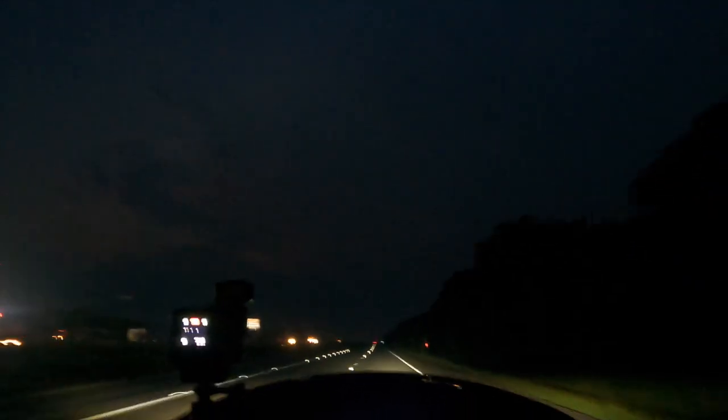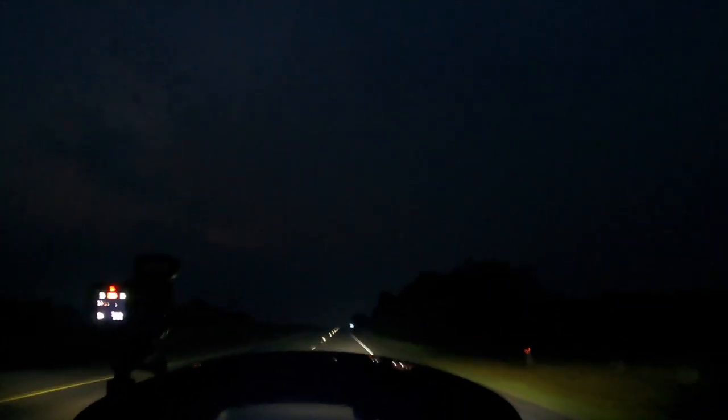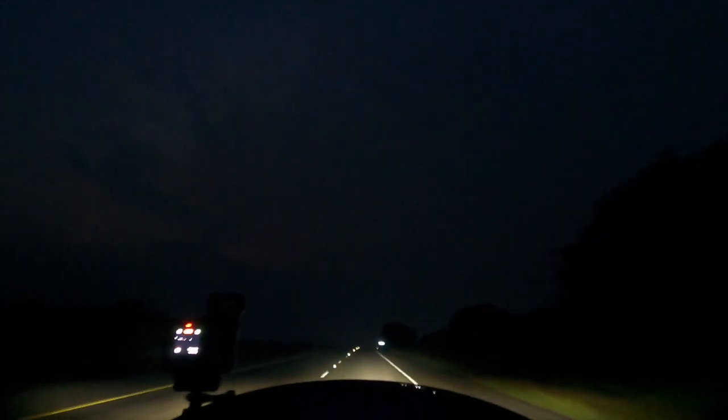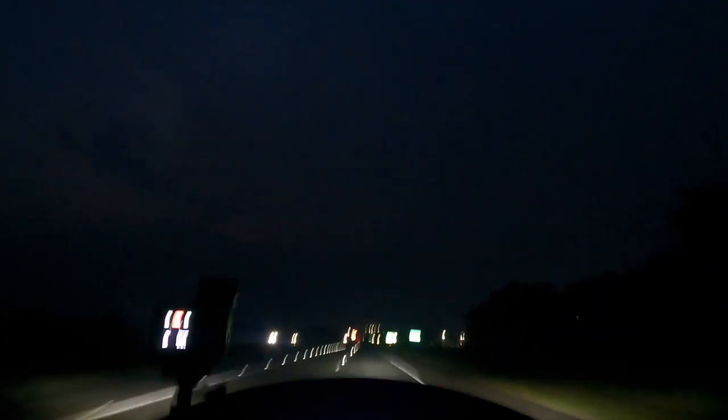If you're in the market for a light, the Shark Demon 2.0 is the light to go get, man. You still can see everything on the side of the road. Just look how clear that is. And look how far that baby go all the way down the road, man. I'm probably blinding some of them folks over there.